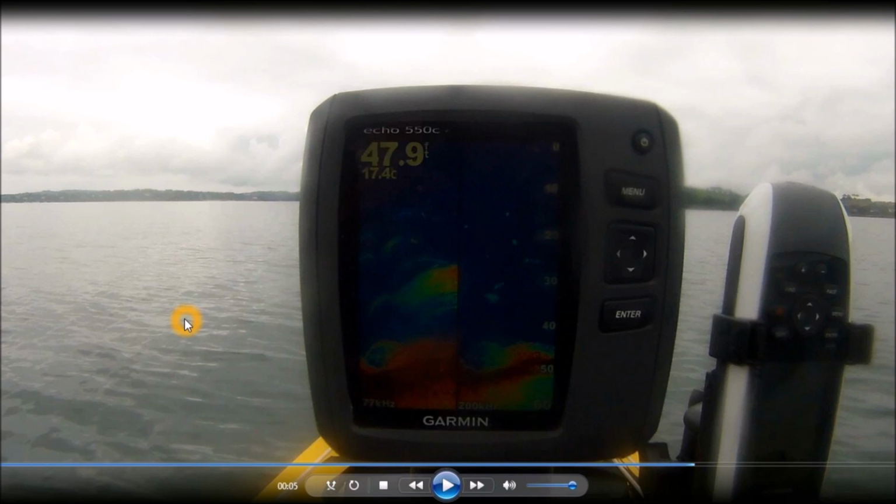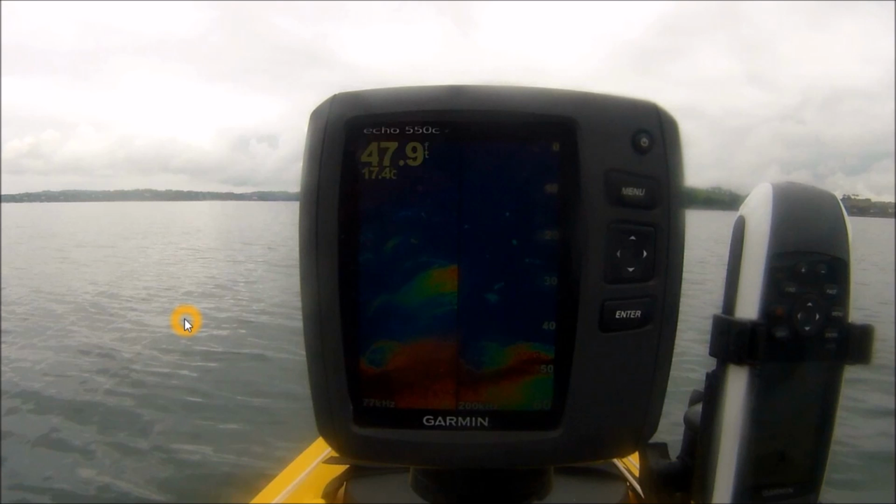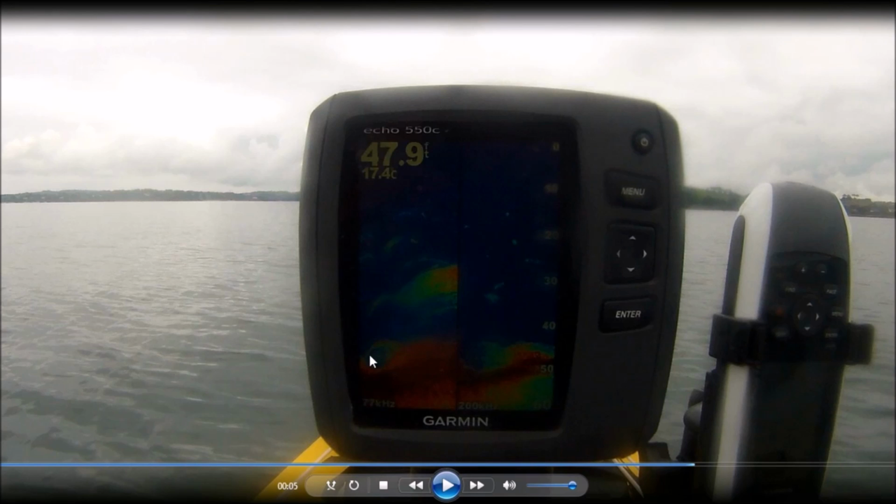Now these were densely packed shoals of very, very small pollock. But also showing on this return, you've got one or two arches of fish swimming separate from the shoal. And this is a very good example here. You can clearly see the arch shape and you can clearly see the red at the apex of the arch. And there's just part of an arch here just swimming separate from this shoal.